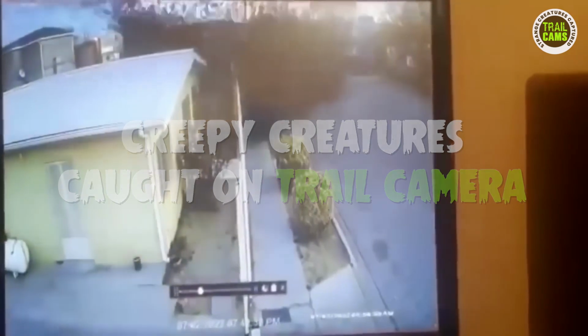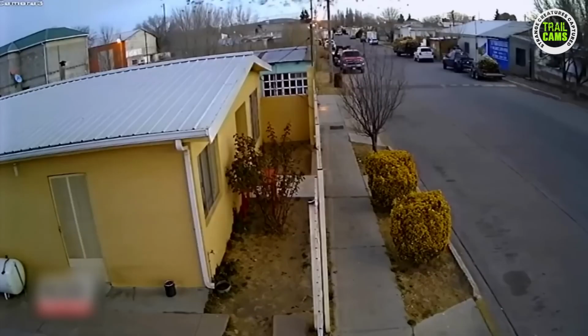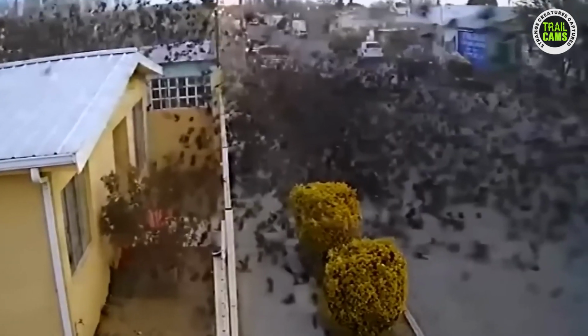This footage from northern Mexico shows a security camera capturing a truly disturbing event. In the video, a massive flock of yellow-headed blackbirds suddenly plummets from the sky, seemingly out of nowhere. It's enough to make your skin crawl.